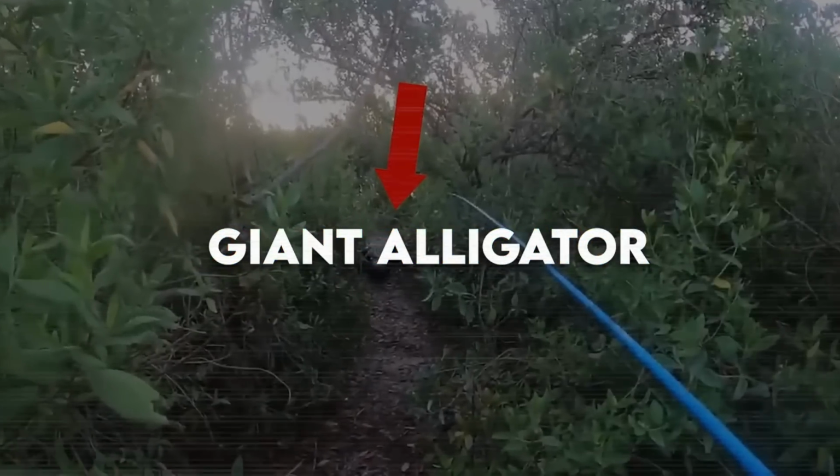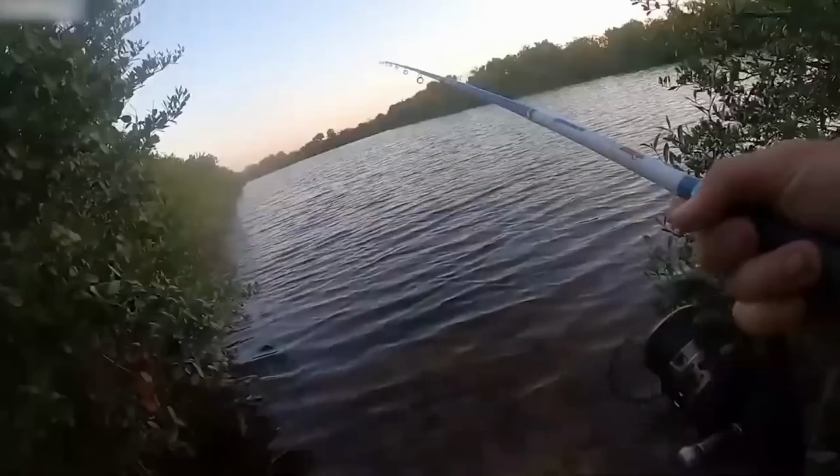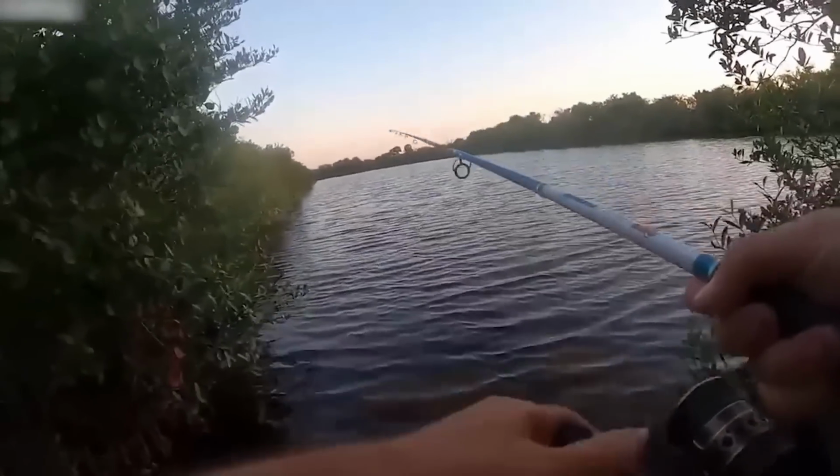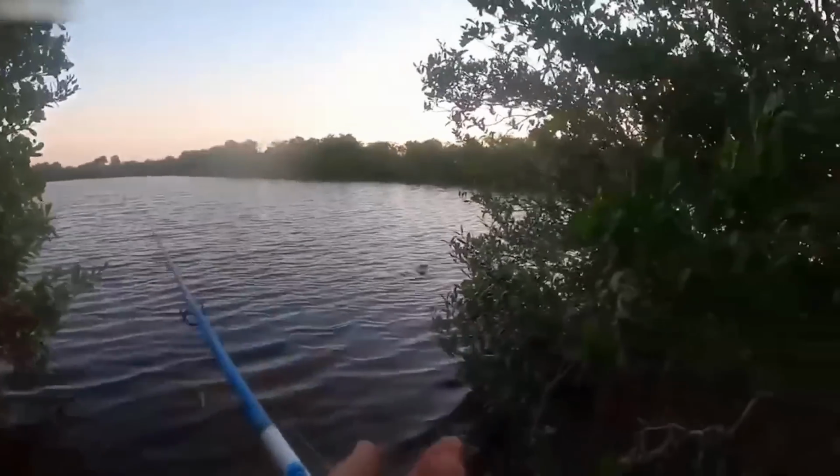Giant alligator. A man had the most terrifying moment of his life when he was tarpon fishing at sunrise in a tropical wetland in Florida. Everything was going well, and he even managed to catch a fish. But that's when things started going the wrong way.